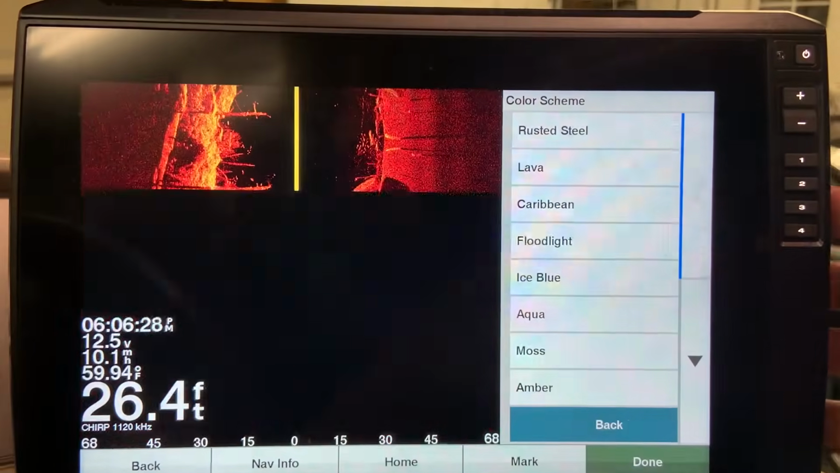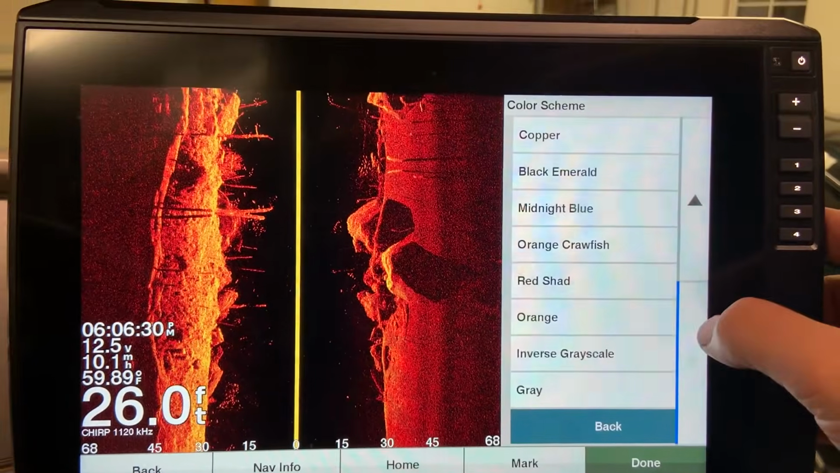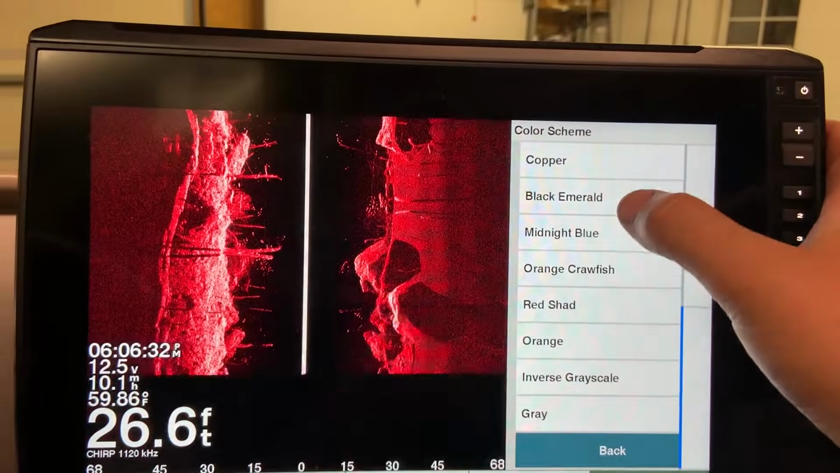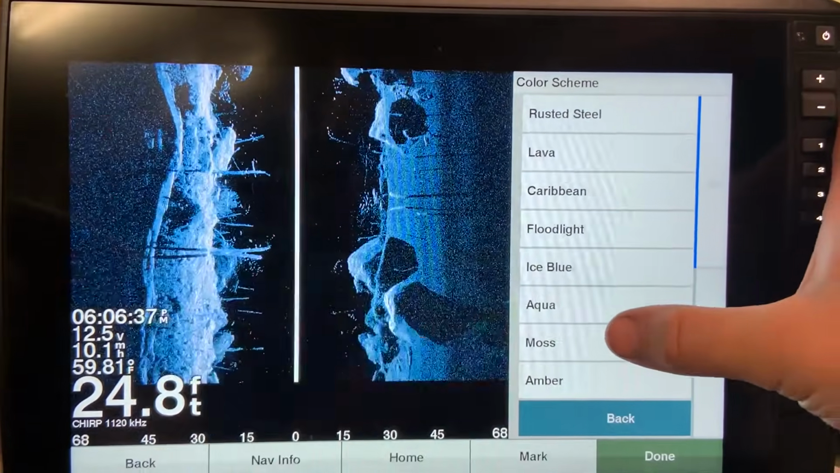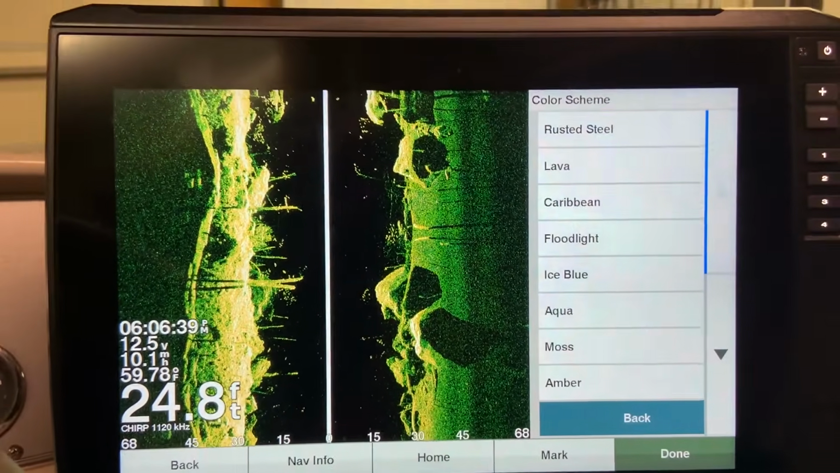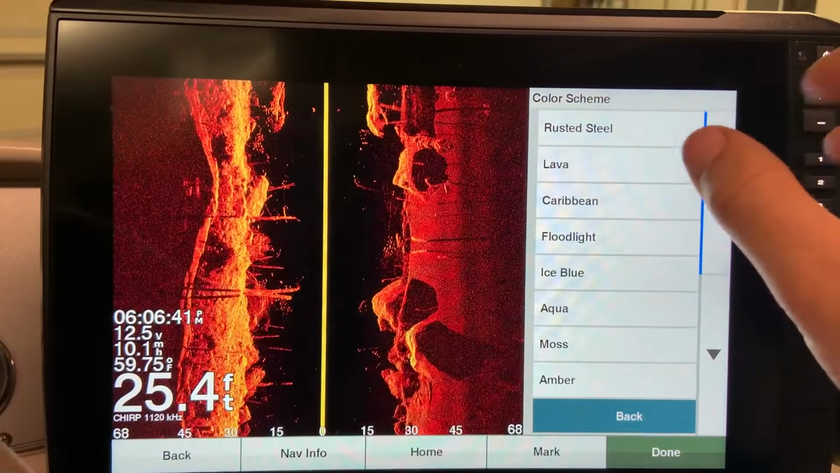Let's talk about color schemes. There are a ton of options for color schemes, the classic ones, all the way up to the new ones, which are in the latest updates. But I have found for my eyes that amber is my favorite.